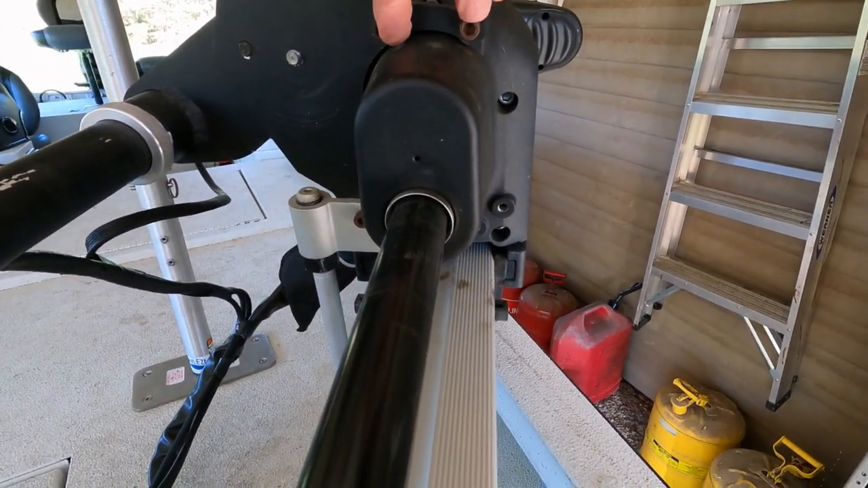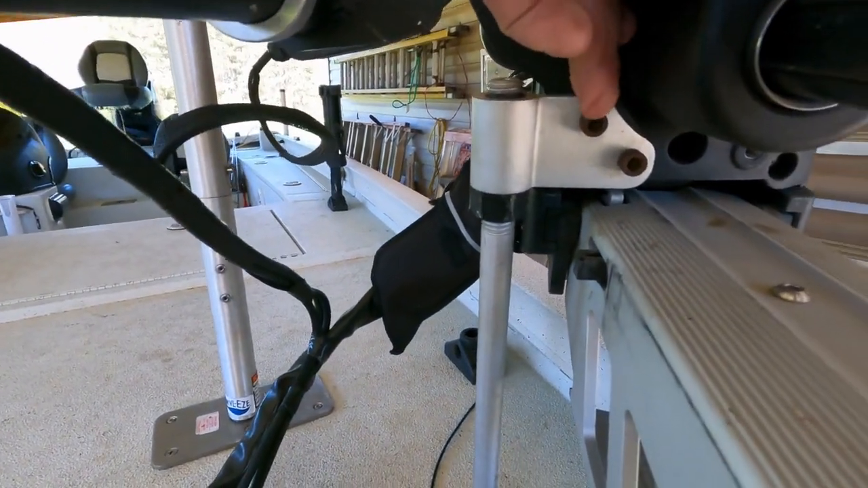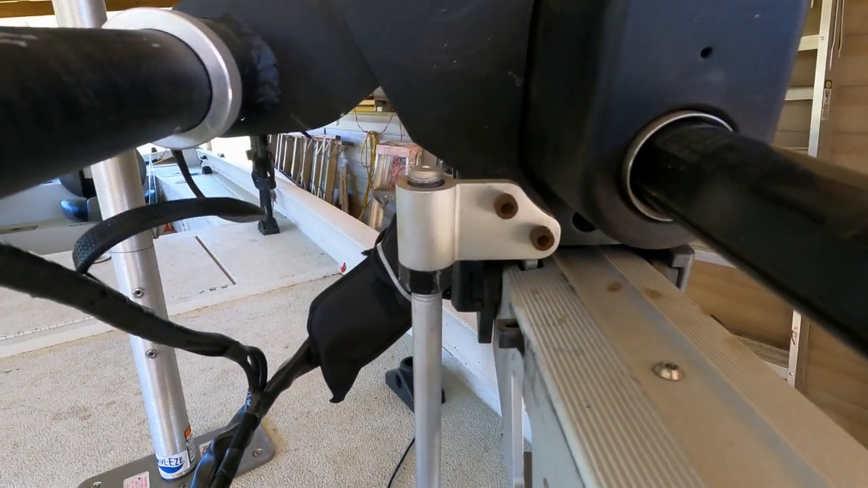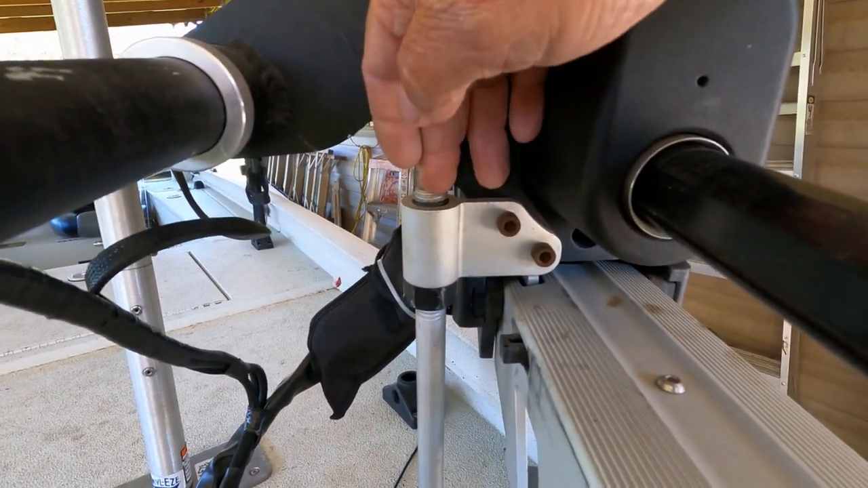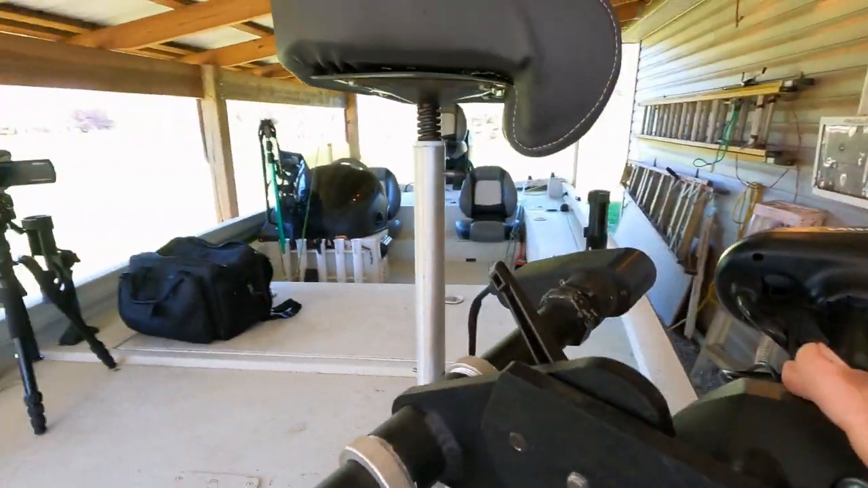It's 2 bolts here. There's 2 bolts here for your bounce brace for your Ultrex, or you may have a Ghost, or you may have something different. And you have long bolts here, short bolts here. You bolt this bracket on, you put your bounce brace back on your Ultrex. Pretty straightforward and simple.